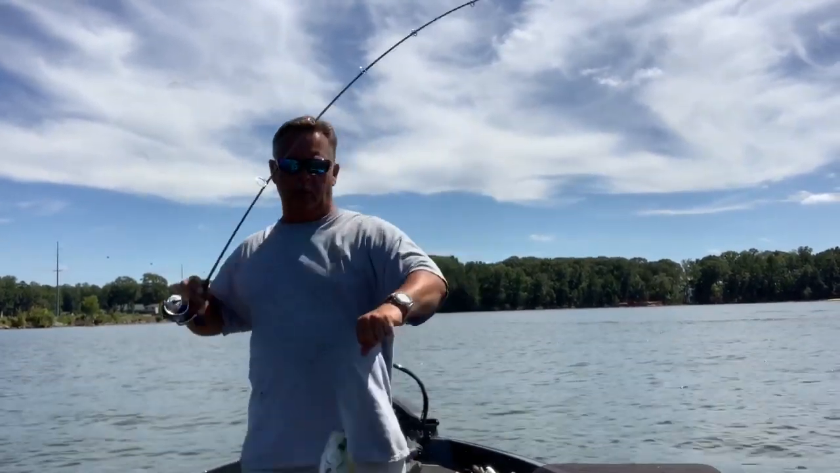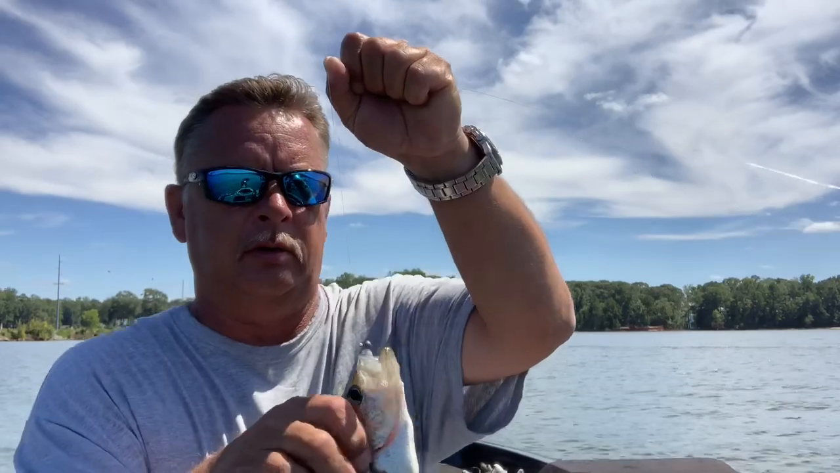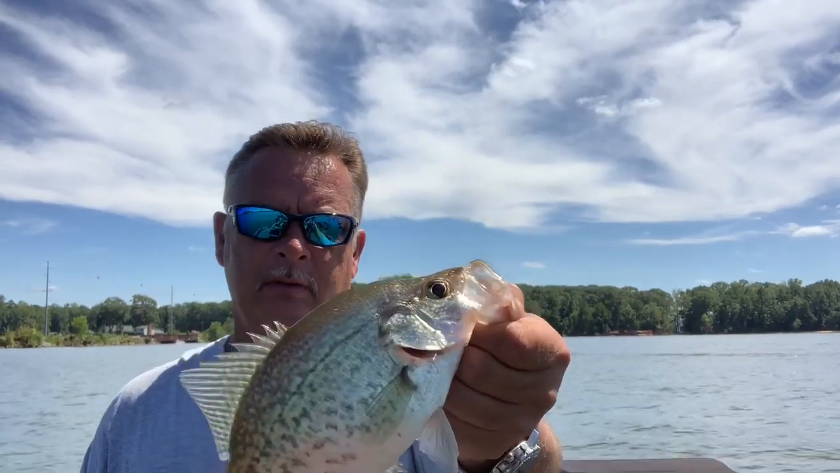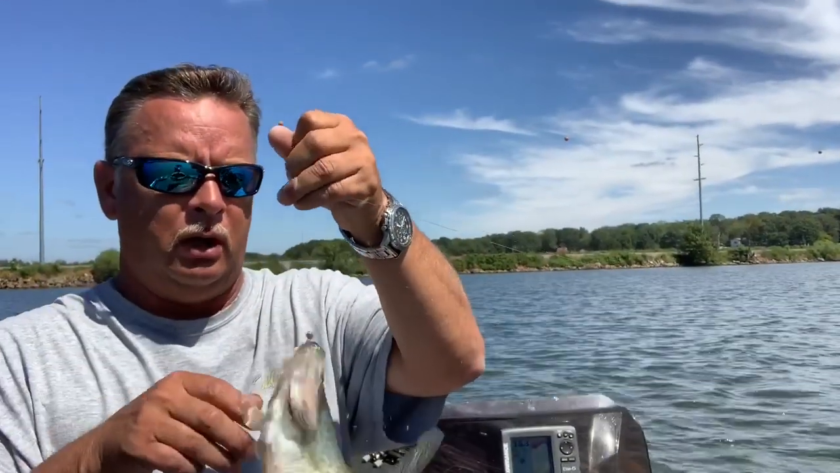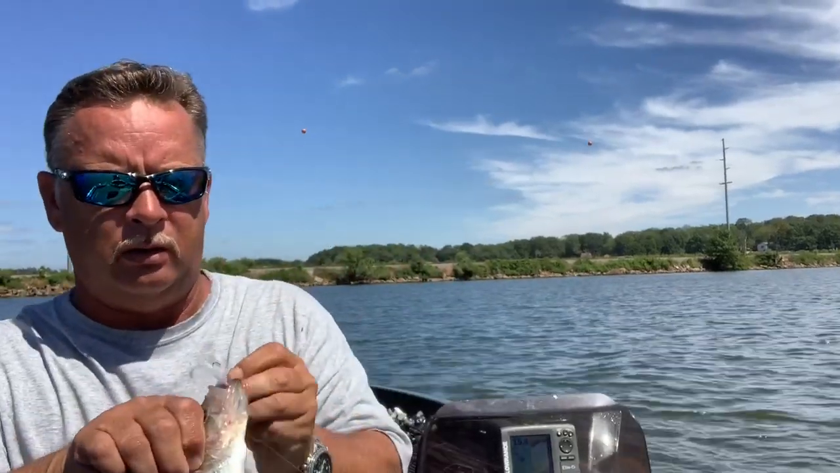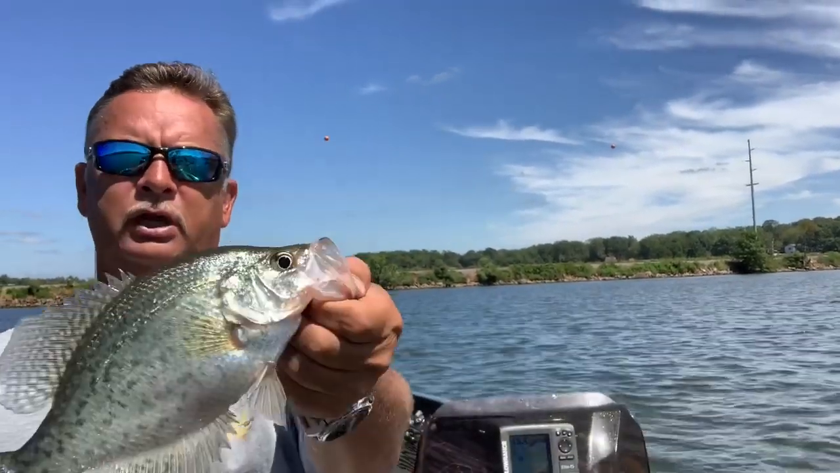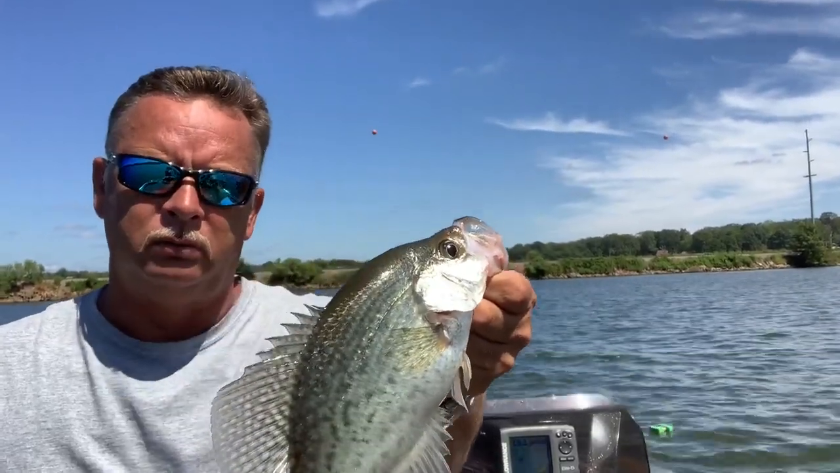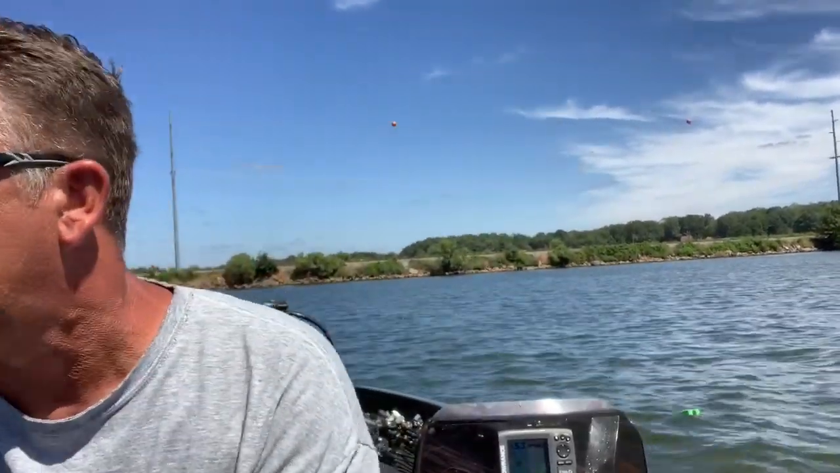Another good one. Man. Good little fish. Thick. Let this guy go. There's another one on the brush pile. Running out of jig heads, jigs. Gotta go to the stove. Good fish. I'll let that little guy go.